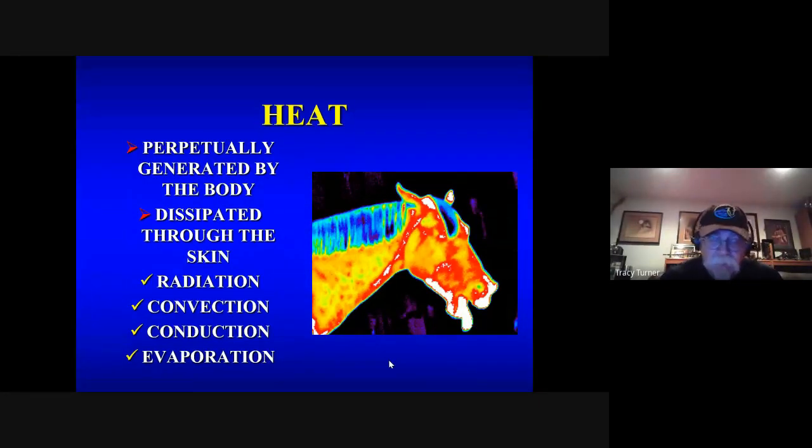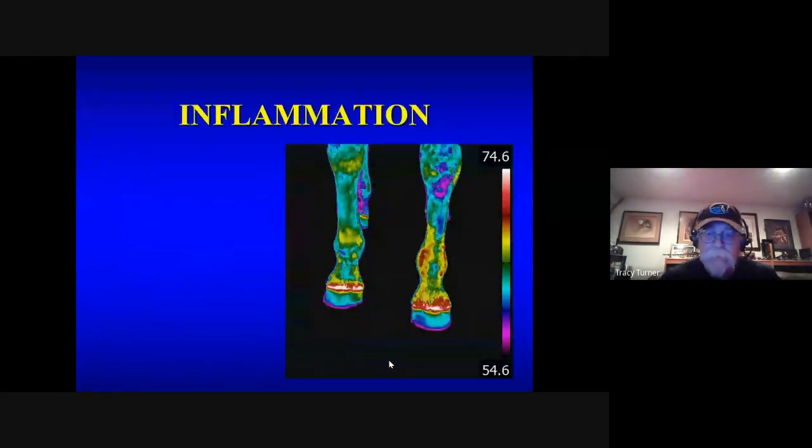Now, when we start to look at thermography, those convection, conduction, and evaporation are all the causes of artifacts that may happen while you're doing thermography. And so environmental factors can cause each one of these. So a breeze can cause convection, anywhere close to an object that's emitting heat can cause conduction, or if the environmental temperature gets high enough, evaporation will start to occur because sweating starts to occur, and that can interfere with what you're trying to look at. So those are the things that we have to look at and control.